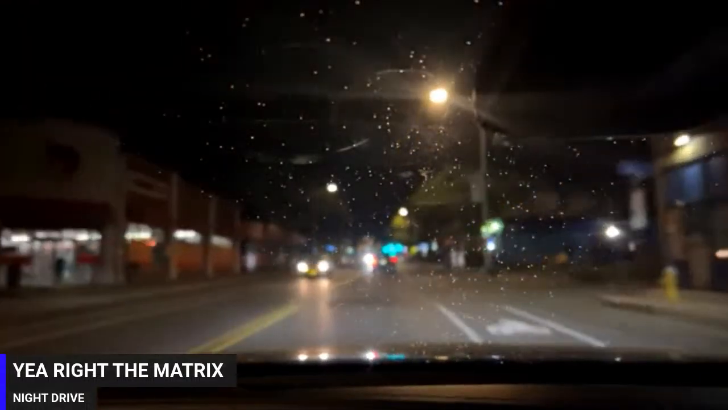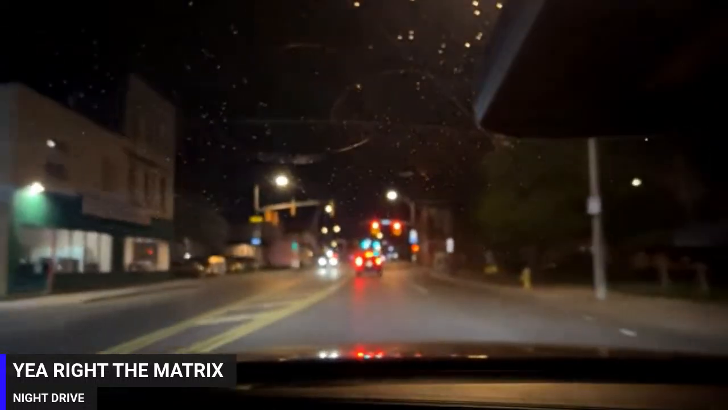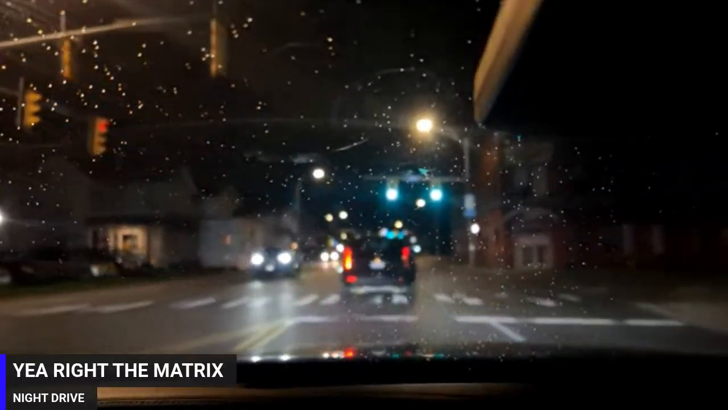Good look. I'm watching your stream on a VR headset. What? What in the fuck? Look at this car. No lights on. Shit. All right, am I gonna go? I'll do all the way down Lyle, and then I'll circle back around and go all the way down Dewey.